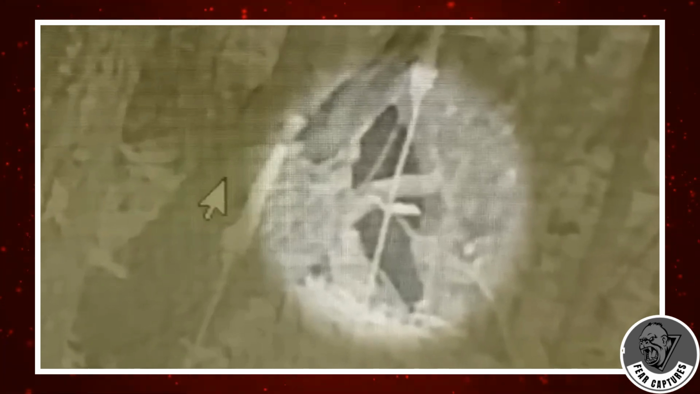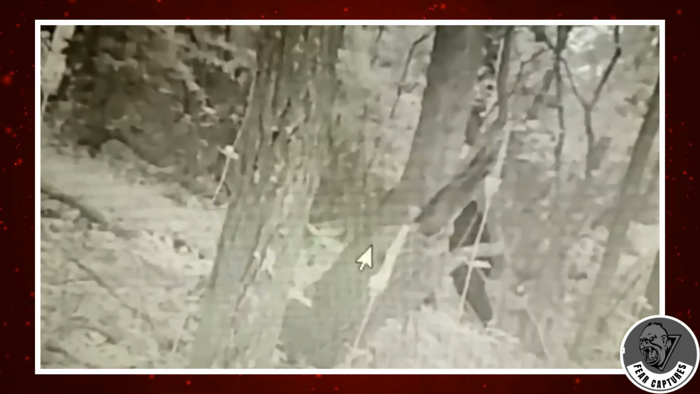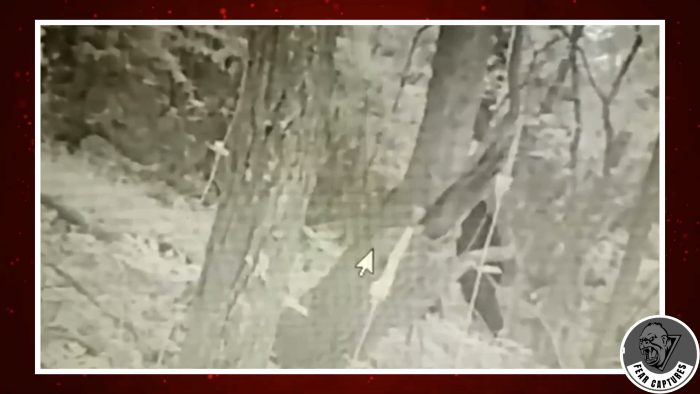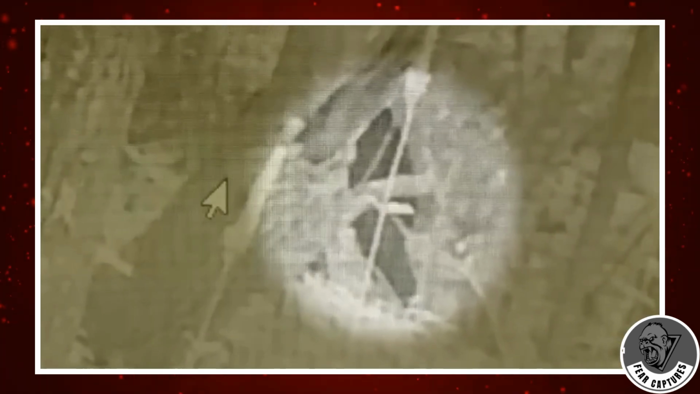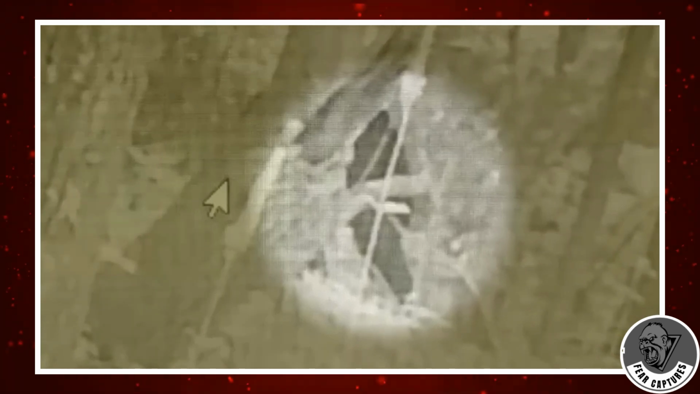However, I'd want to let you into the conversation. What do you suppose this being is? Is this just an ordinary bear, or might this be photographic proof of Bigfoot? Tell me in the comments below.